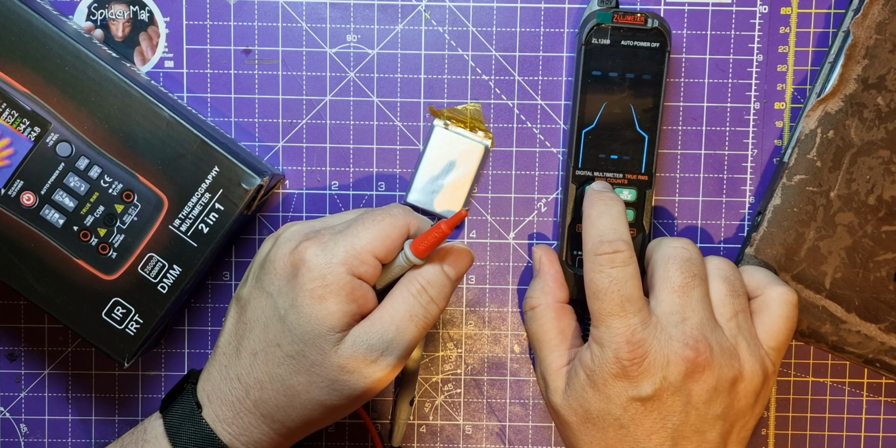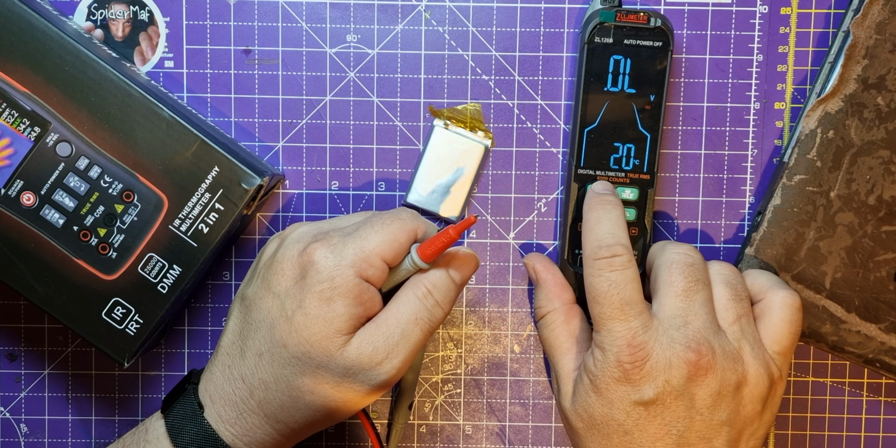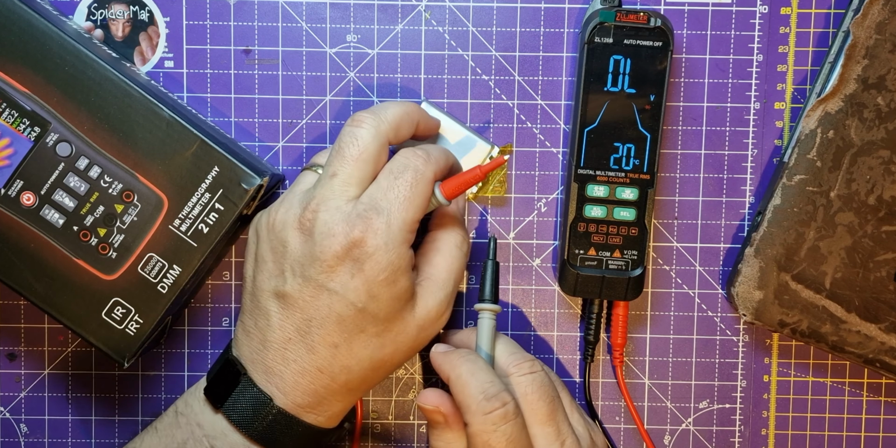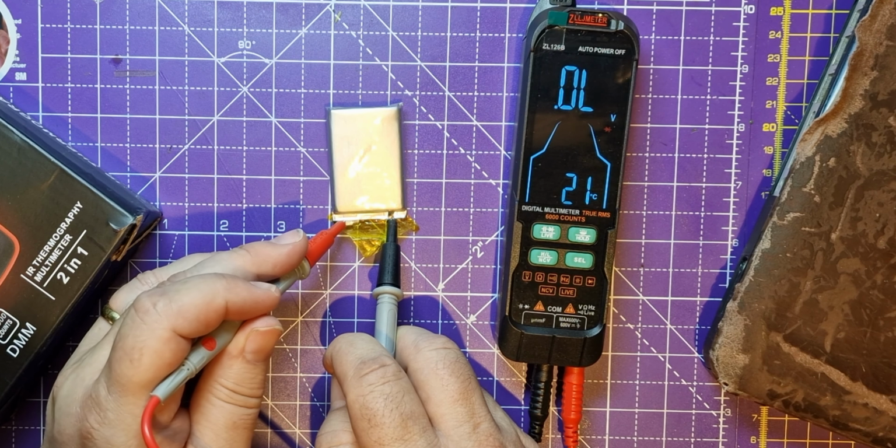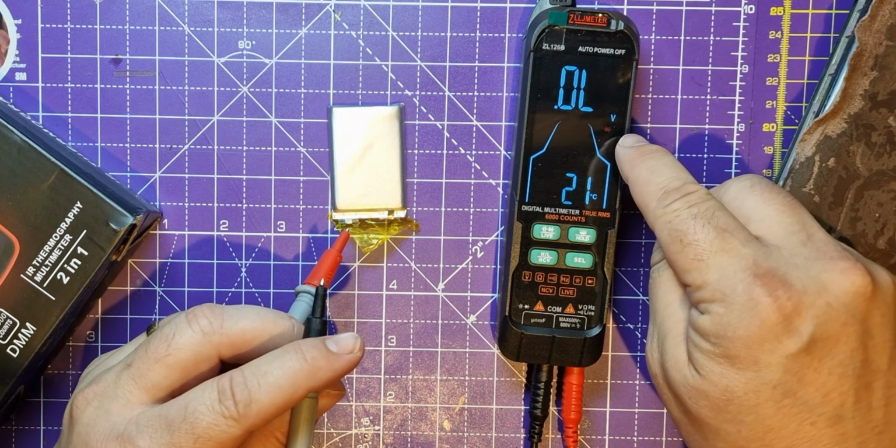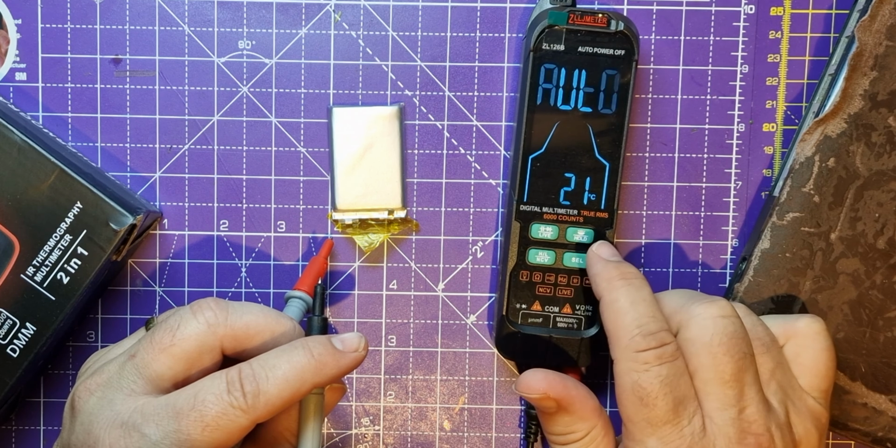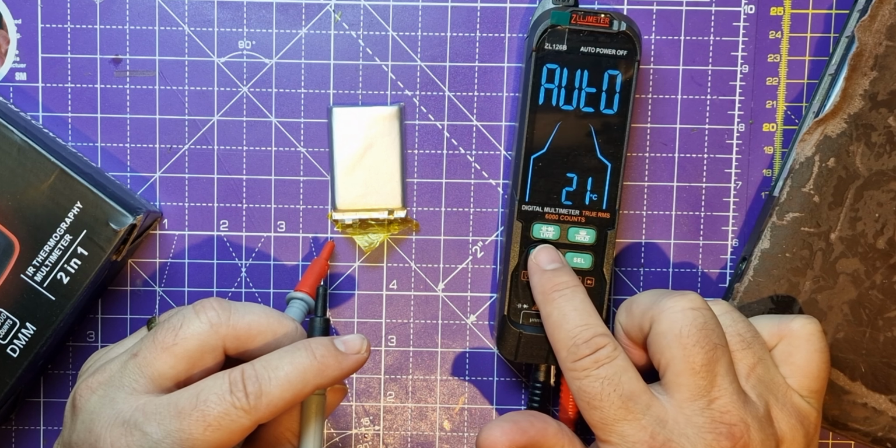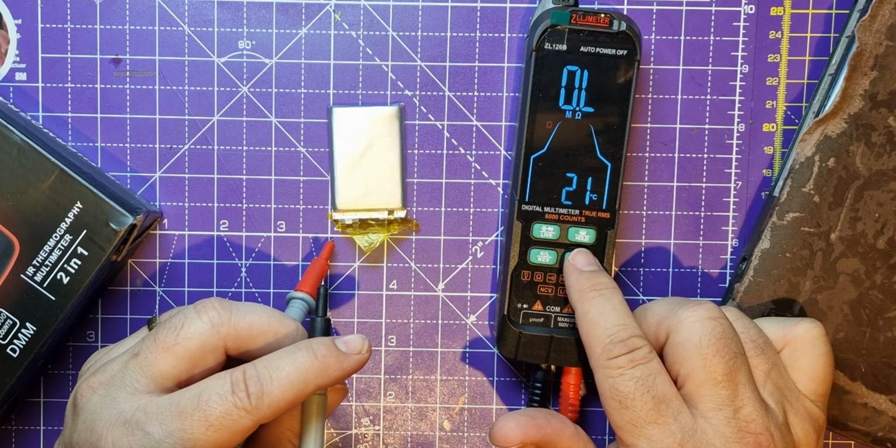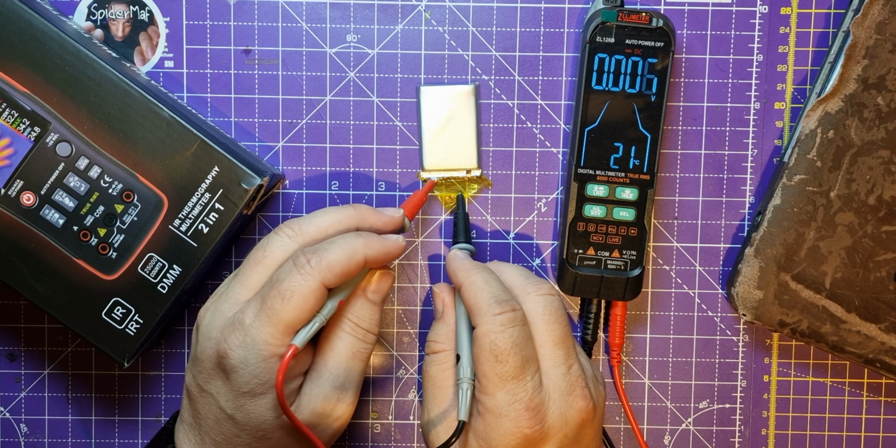What have I got next? Nothing. Live auto. So let's see if I test this multimeter on this cell, am I getting a voltage? No. Okay, so still no voltage out of that cell, but I don't know whether I'm on diode mode. So what else have I got? Auto. Don't know what NCV does. Don't know what this is. Select. Mega ohms. Voltage. DC. Okay. So let's try this.